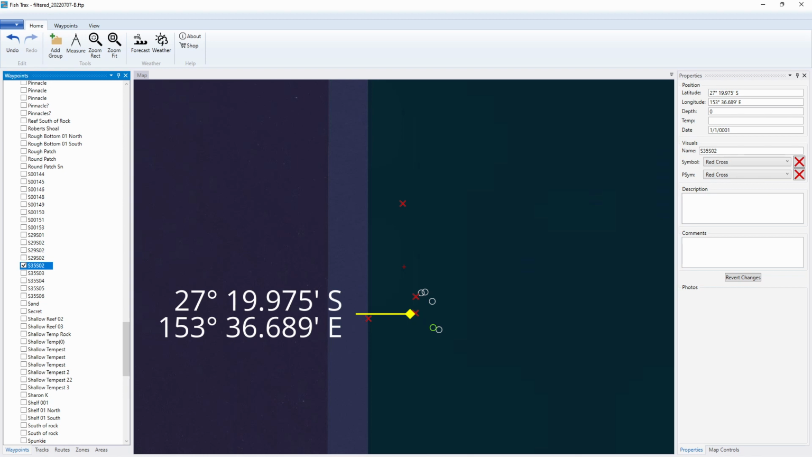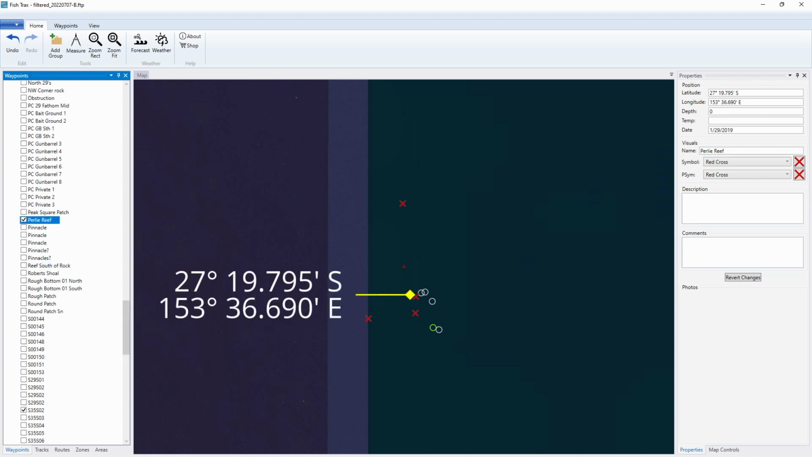But I must have seen something that I thought was worth having a spot lock on and maybe a quick drop. Now this one's from the internet, and it's called Perlie Reef. This was the mark that got me interested in the area.